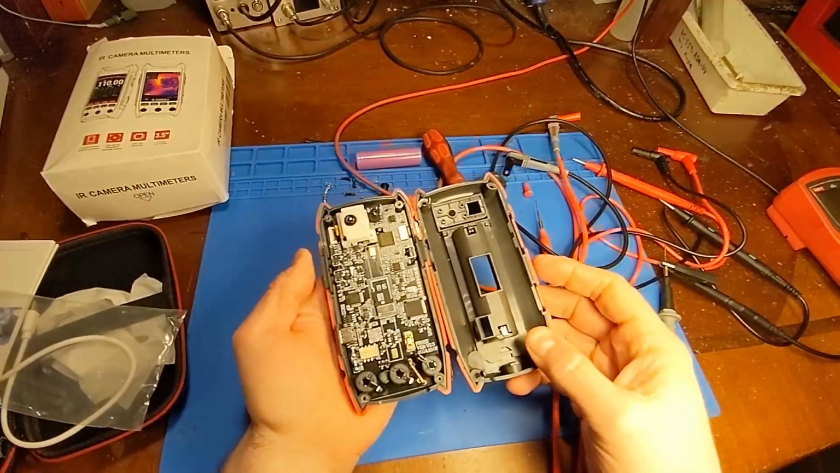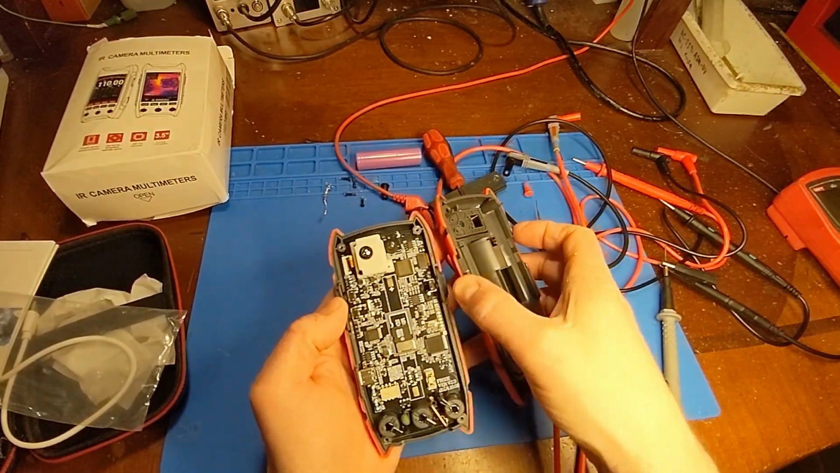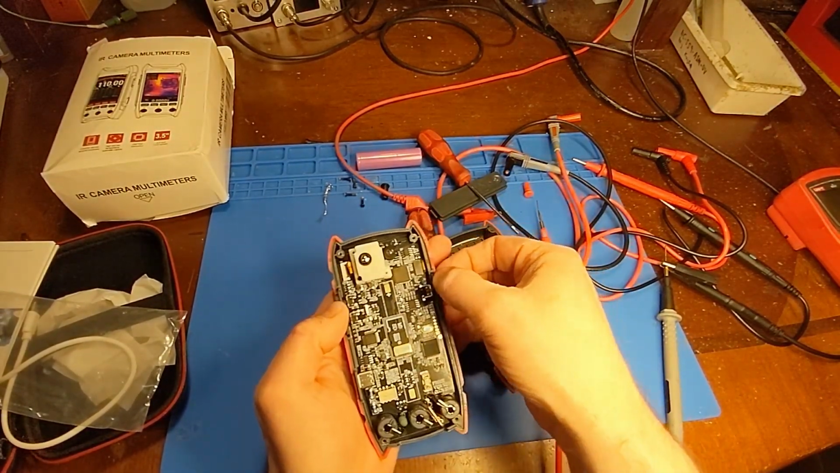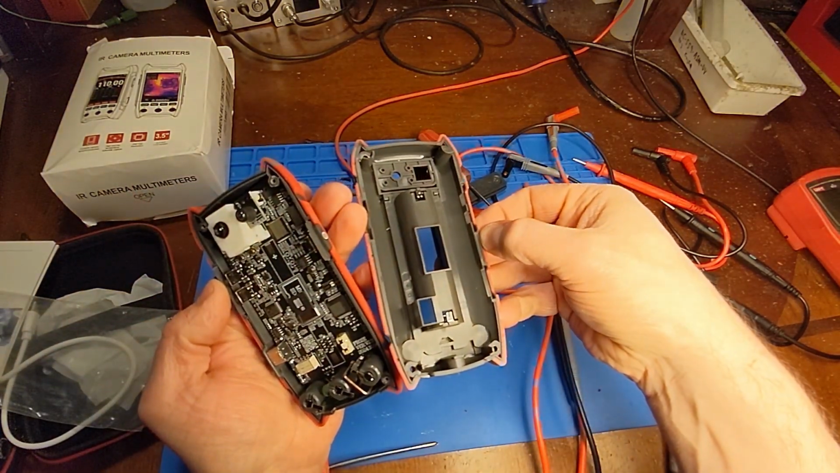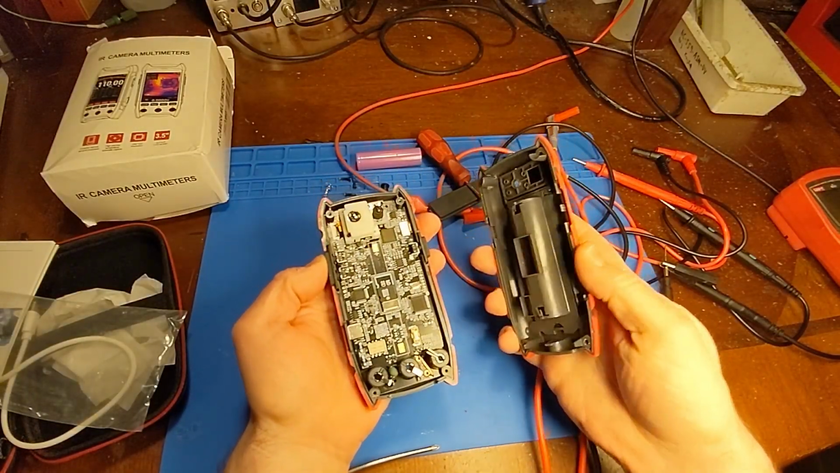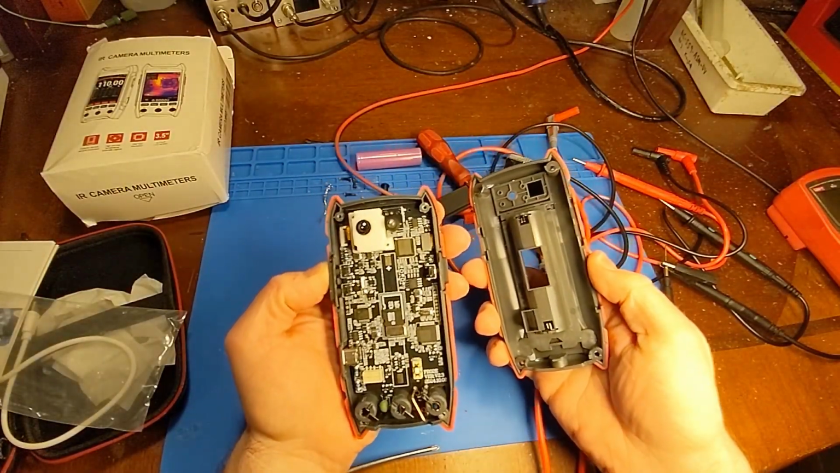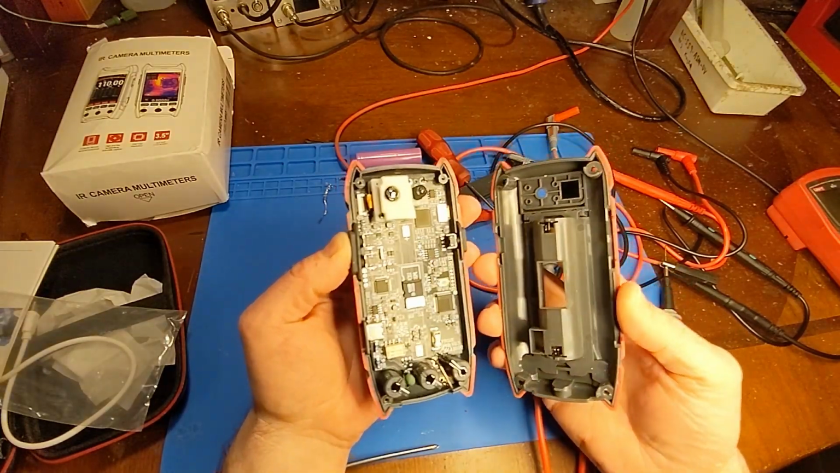No, it doesn't look like it's weatherproof or anything. It's not splash proof. There's no rubber gasket, but there is a raised lip edge here that fits inside of this groove. So when this is together, it really seals it up tight. Yeah, again, it's a really good fit and finish going on here.